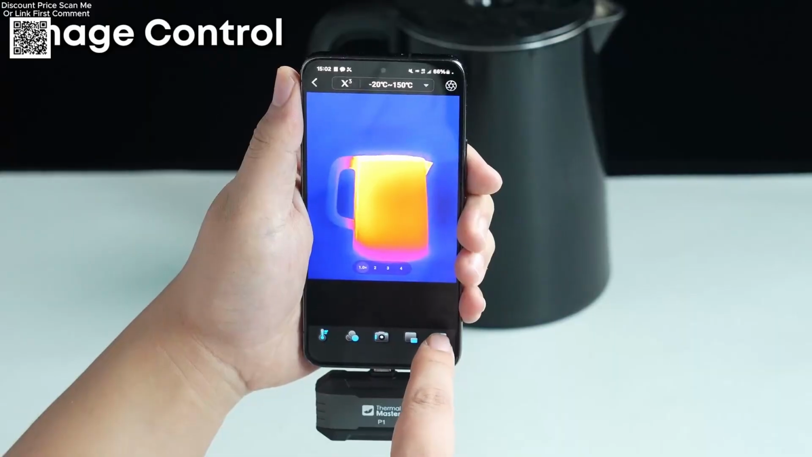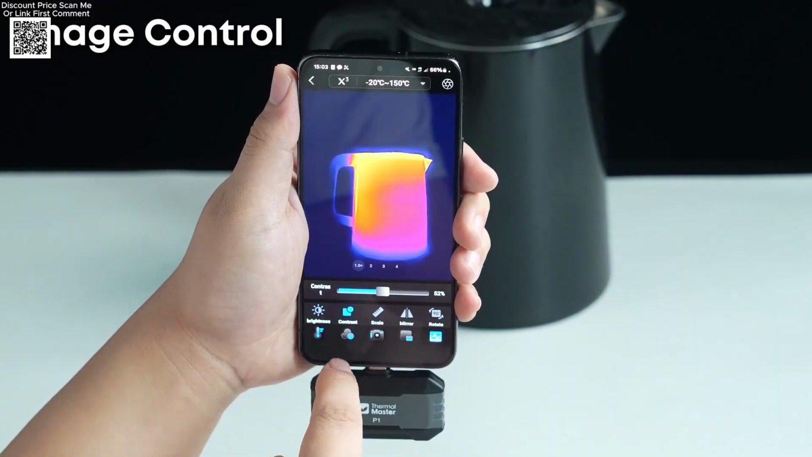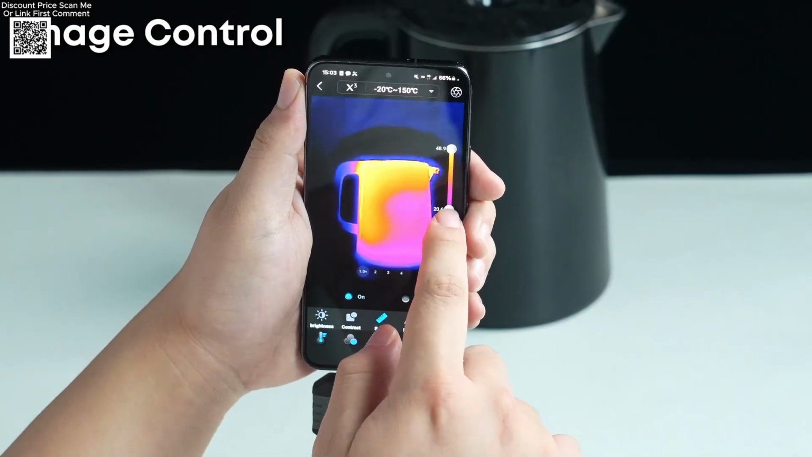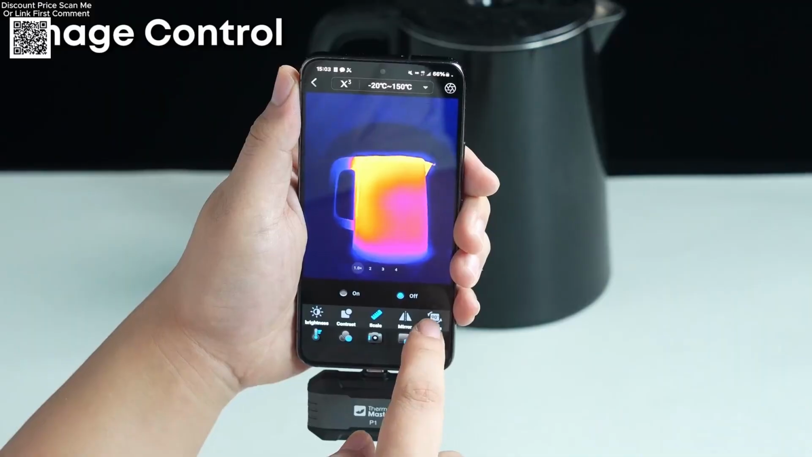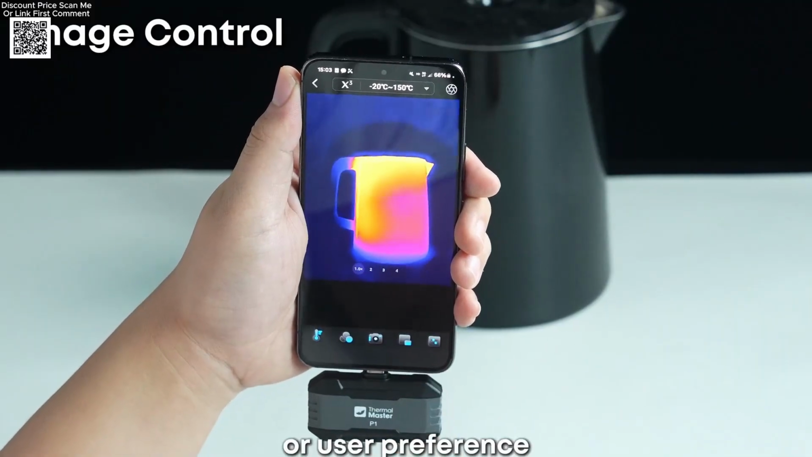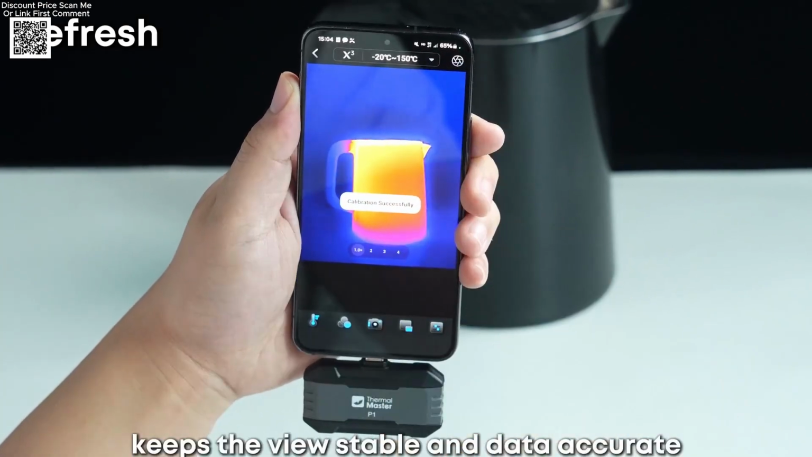Image control: brightness, contrast, isotherm scale, mirroring and rotation. Flexible adjustments to suit any environment or user preference. Refresh: one-tap image refresh keeps the view stable and data accurate.